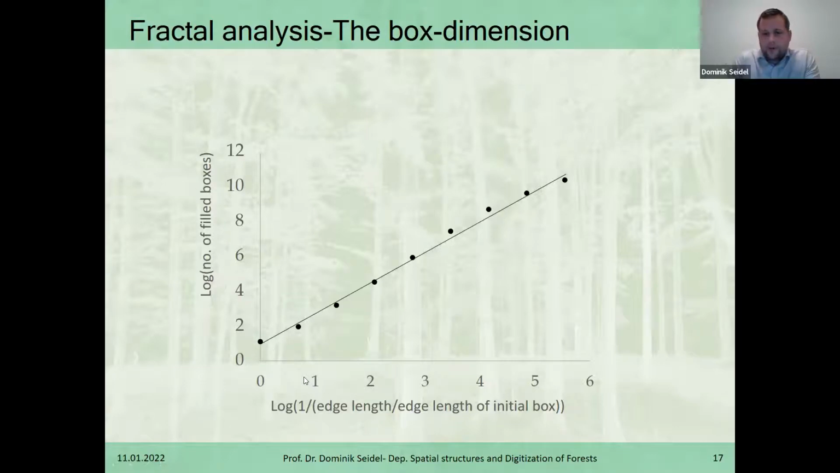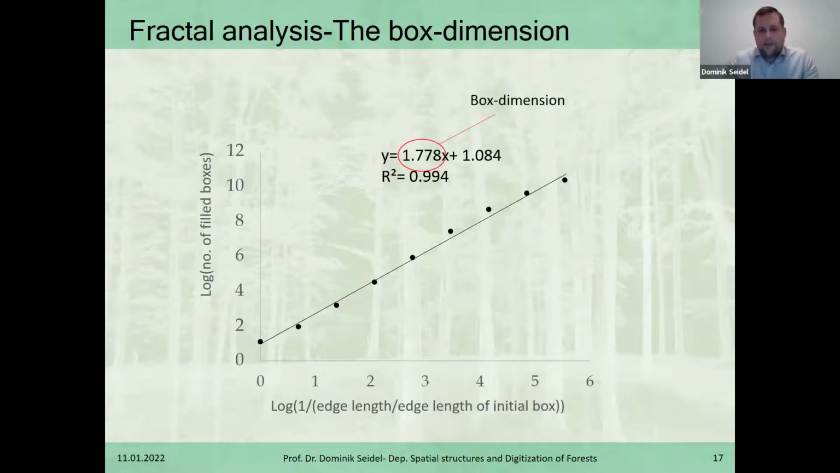And interestingly, in Benoit Mandelbrot's idea on the fractal analysis and fractal mathematics, he showed that when you look at the equation of the regression line and the R² value for this regression line, we have a lot of information given that actually relates to complexity. First of all, the slope of this regression line is what we use as the box dimension. It's what Benoit Mandelbrot described as being the box dimension, a measure of complexity that is scale independent.